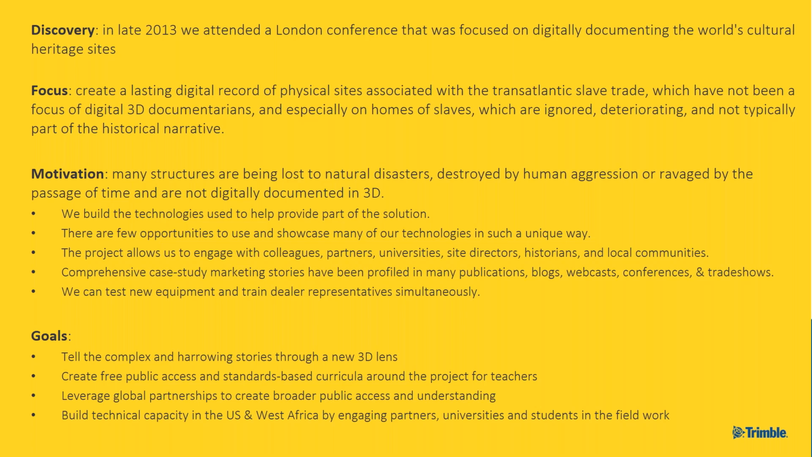We organized with the folks who ran that conference, and we decided that since we make the equipment and the processing software to do this sort of work, we wanted to be involved in some way. And so we ended up choosing this theme around the slave trade, particularly in the US and the Caribbean, because it's not something that had been documented before.